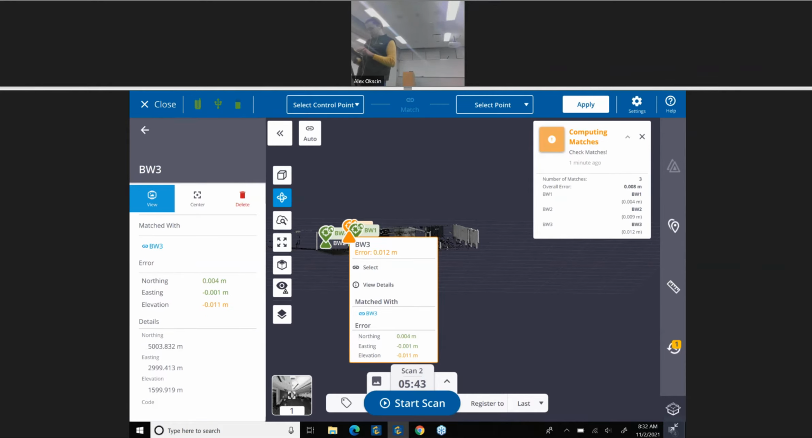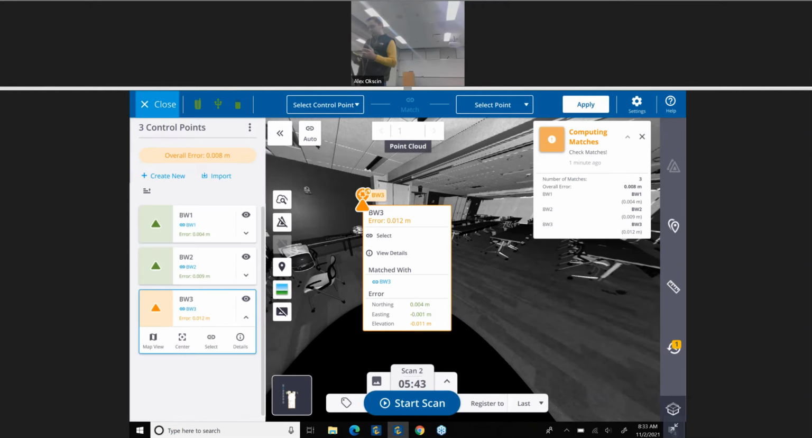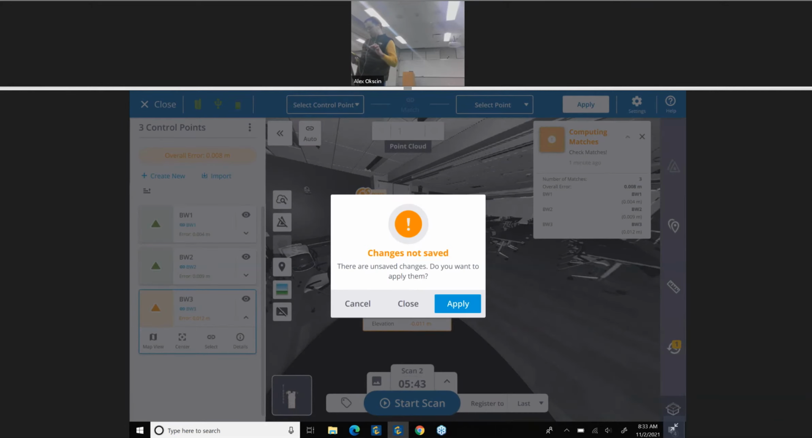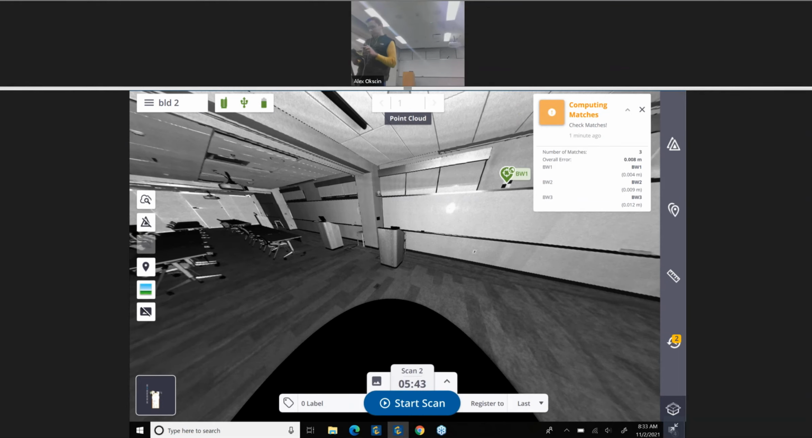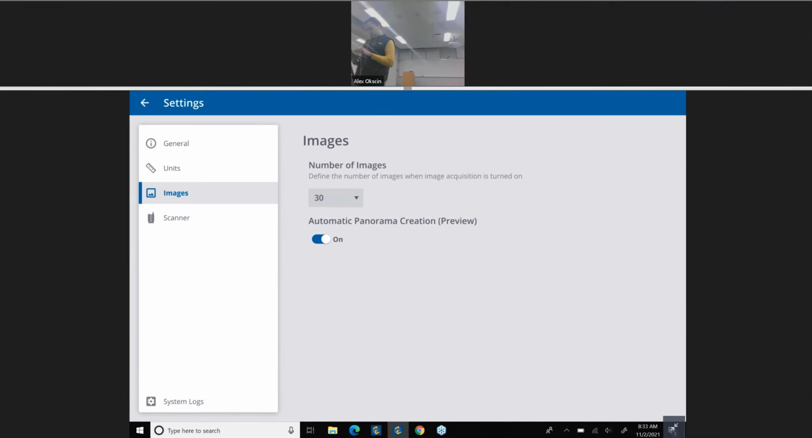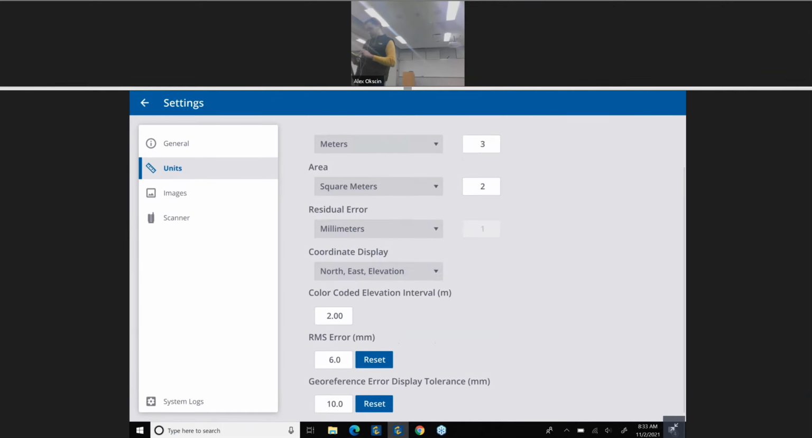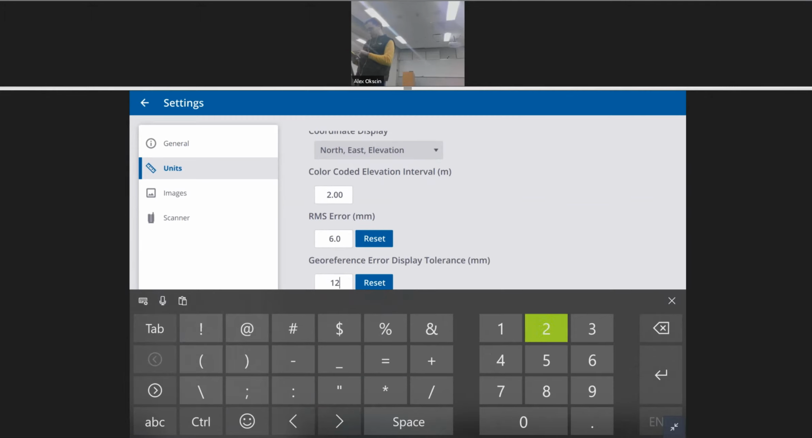So you can see right here, this one's only 12 millimeters off, and if that's okay for what I'm doing, what I would do is go into settings, units, and change this to 12.